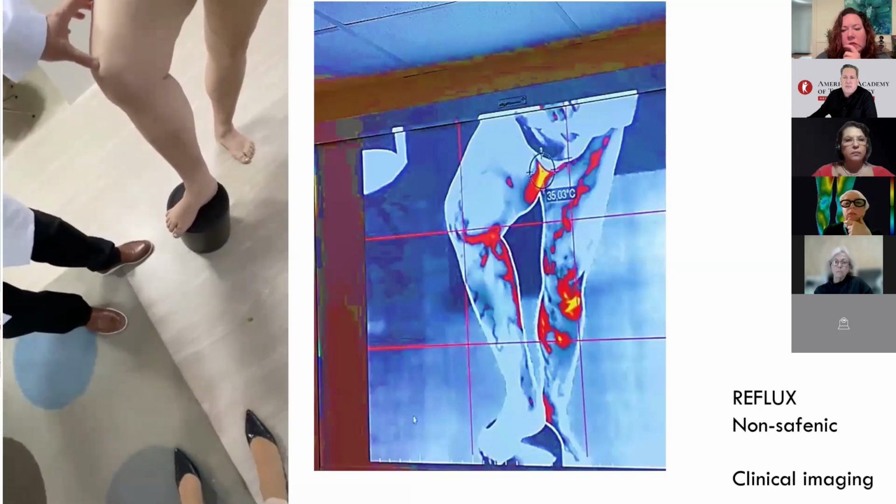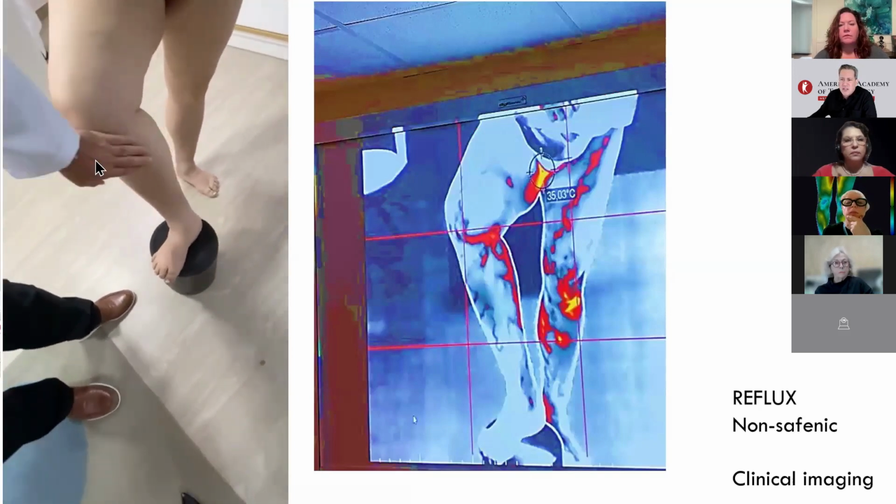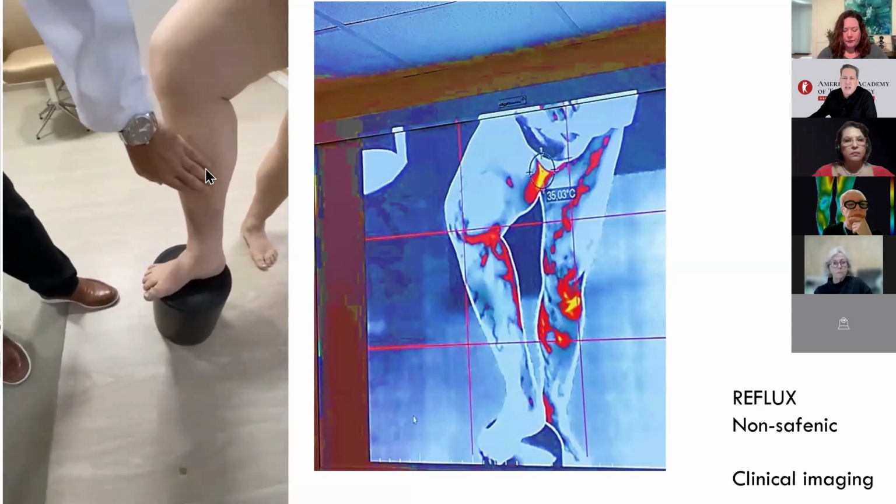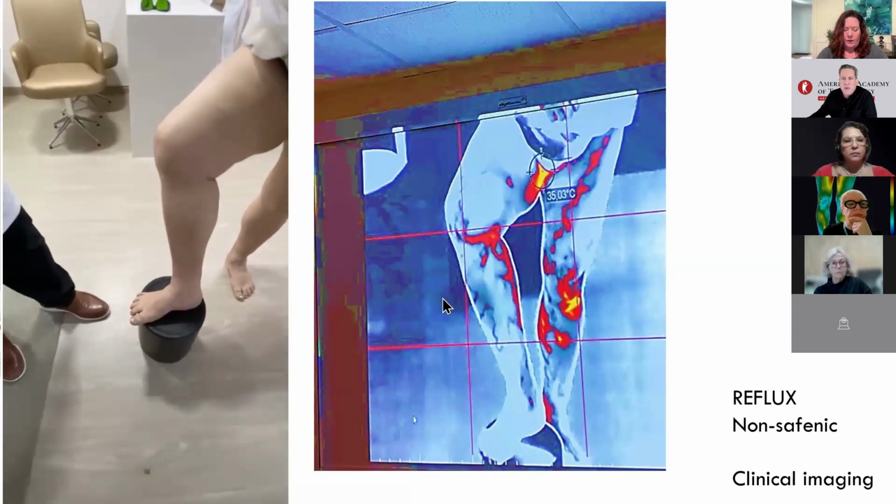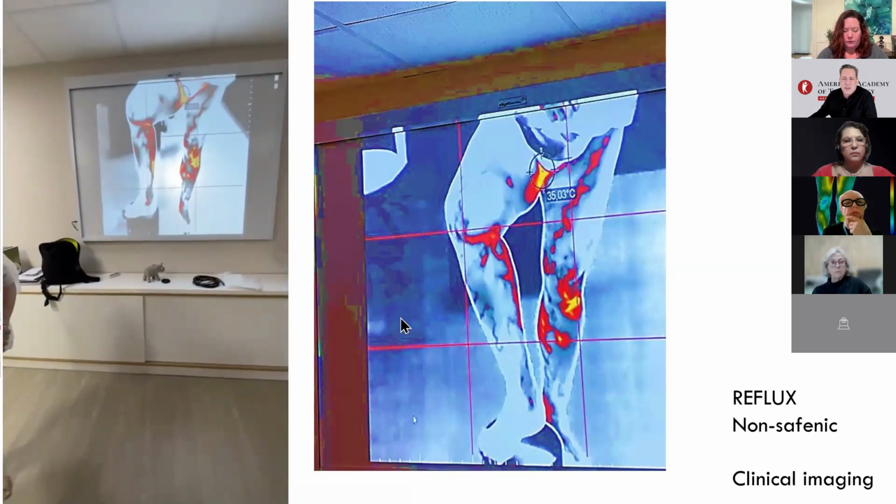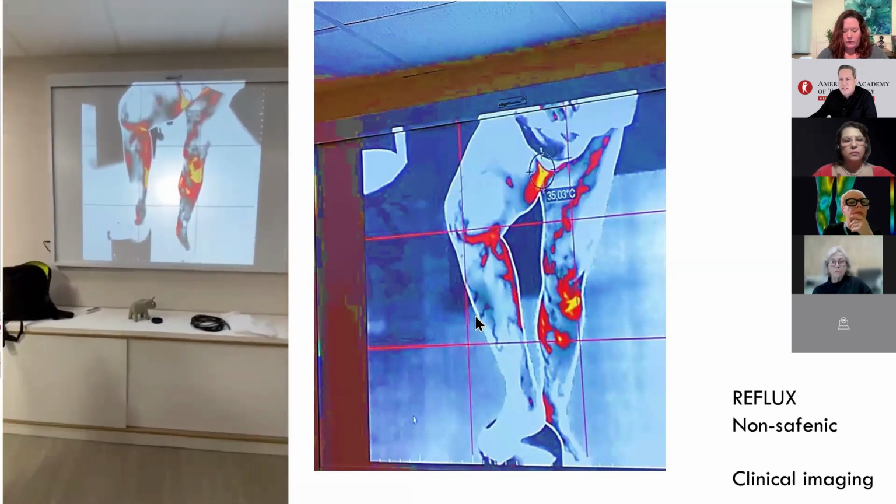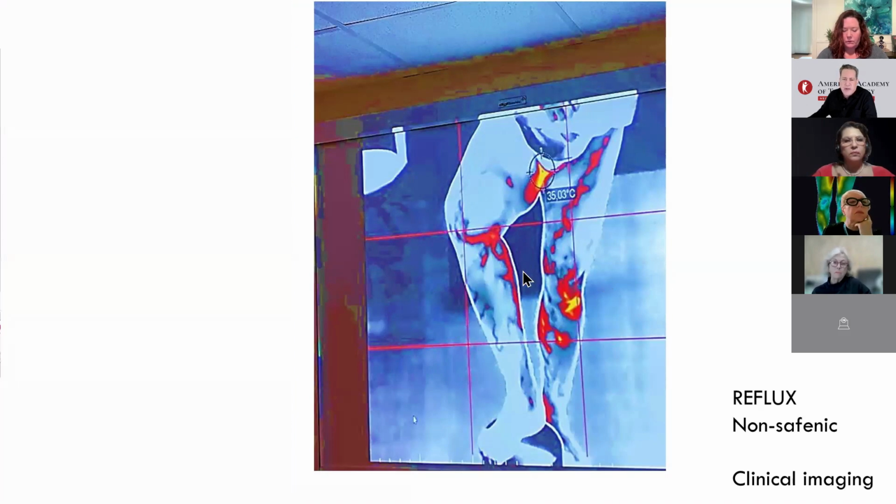Here's a case of varicose veins. There's nothing visible to the human eye, but with infrared imaging, nothing is impossible. The tortuous veins with slow blood flow and venous stasis become very clear. These are invisible varicose veins causing discomfort for the patient. This is the point of care evaluation.